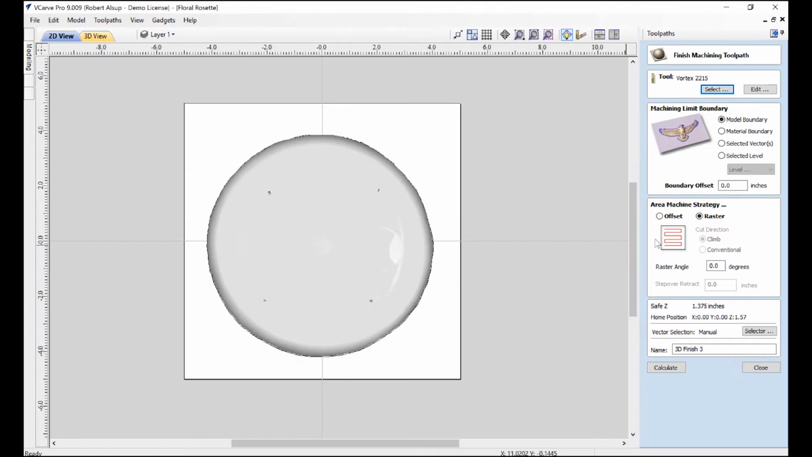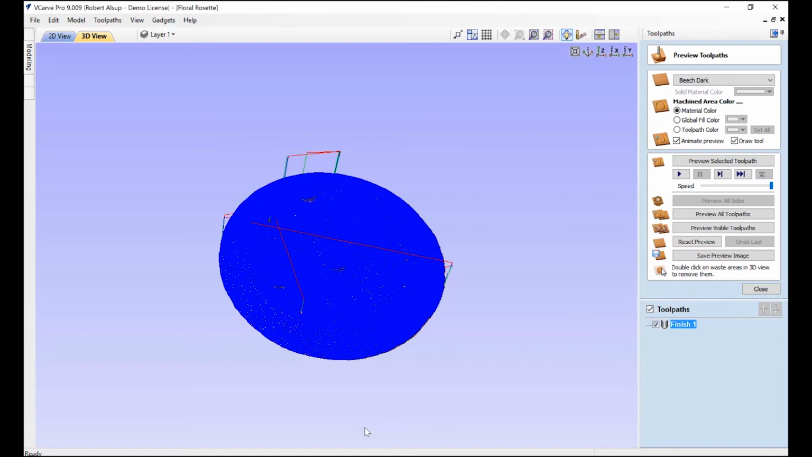All right, now I've got a choice between raster and offset. Raster is a straight line, so I'm going to go back and forth to start with. That's a raster. And I'm going to call this finish 1. Okay, and we'll hit calculate, and you'll see the yellow bar at the bottom. You know something's going on when that thing's moving. Okay, there's our first tool path.